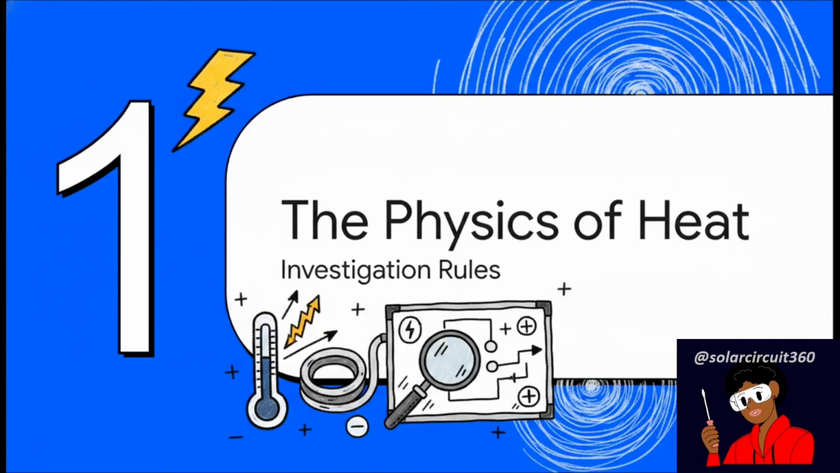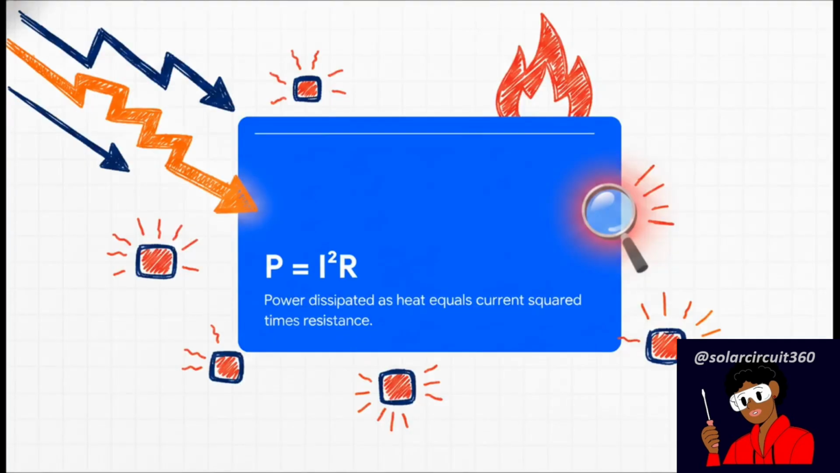All right, so let's set the ground rules with Section 1, the physics of heat. To really understand what's happening here, we've got to look at one absolutely crucial formula. Power equals current squared times resistance, or P equals I squared R. When electrical current flows through literally any material, it encounters resistance. And whenever current hits that resistance, heat, or power dissipated, is produced. So resistance is our true enemy here, not just the size of the cable. Any tiny point of resistance acts exactly like a hidden space heater, generating thermal energy right inside your system.